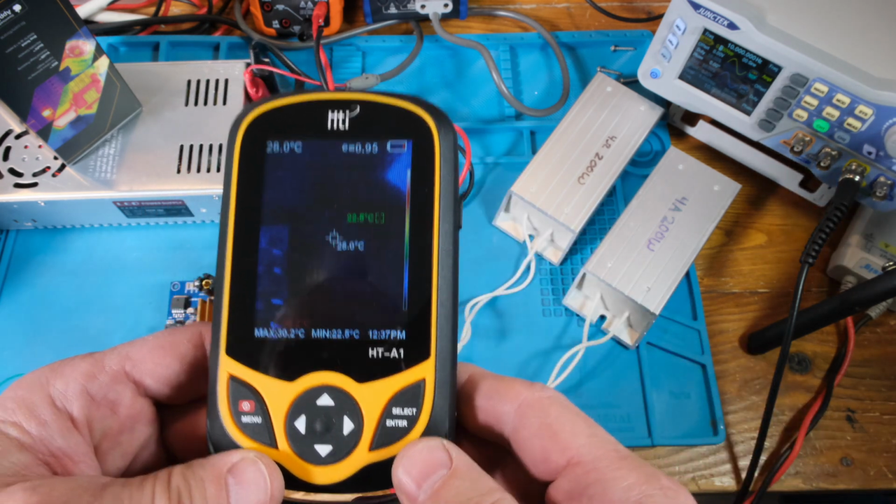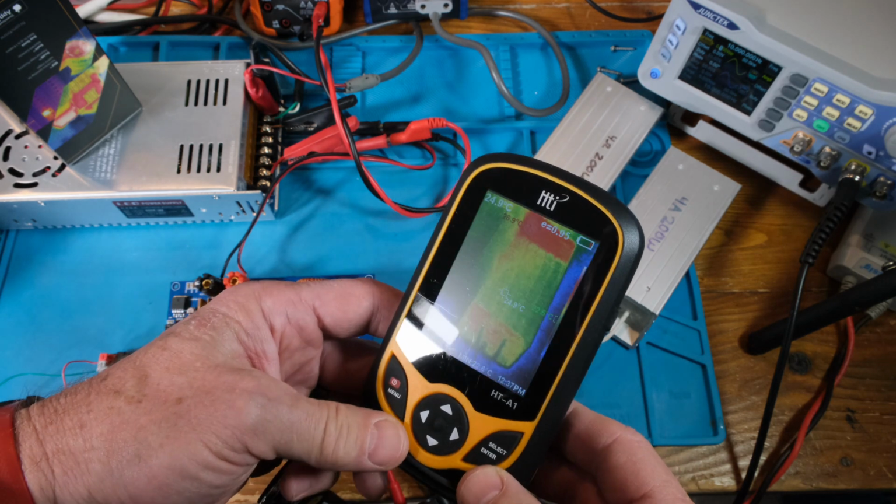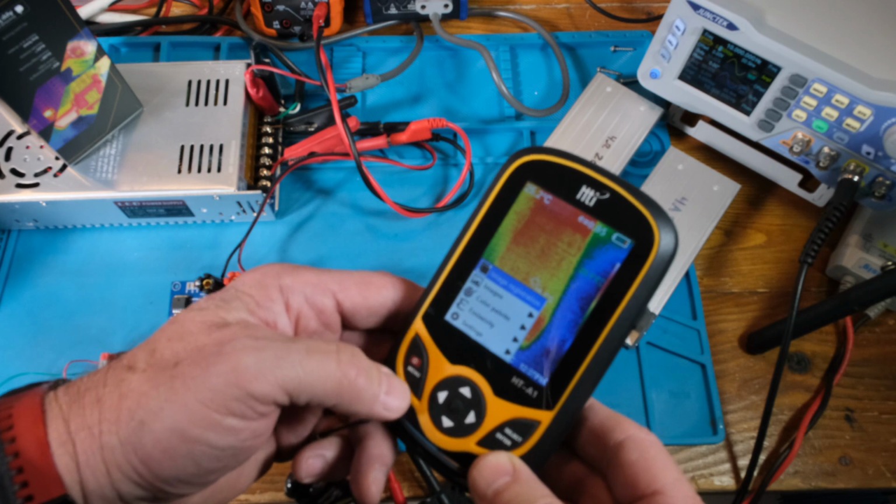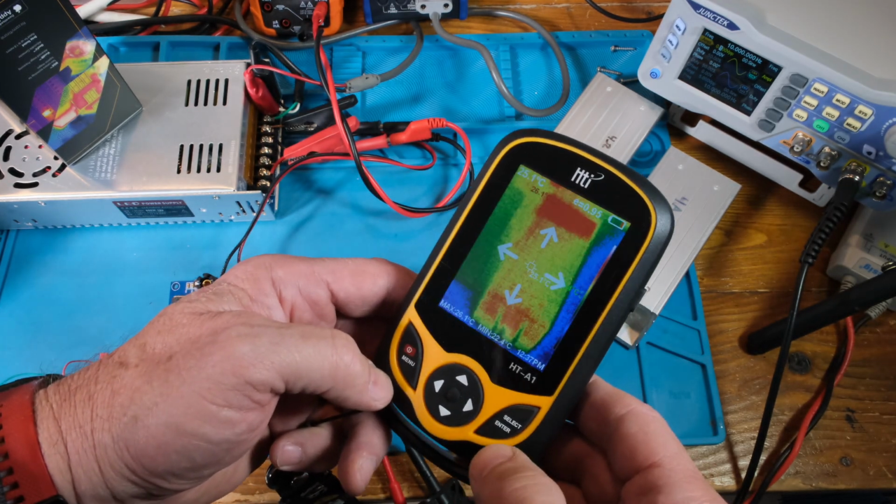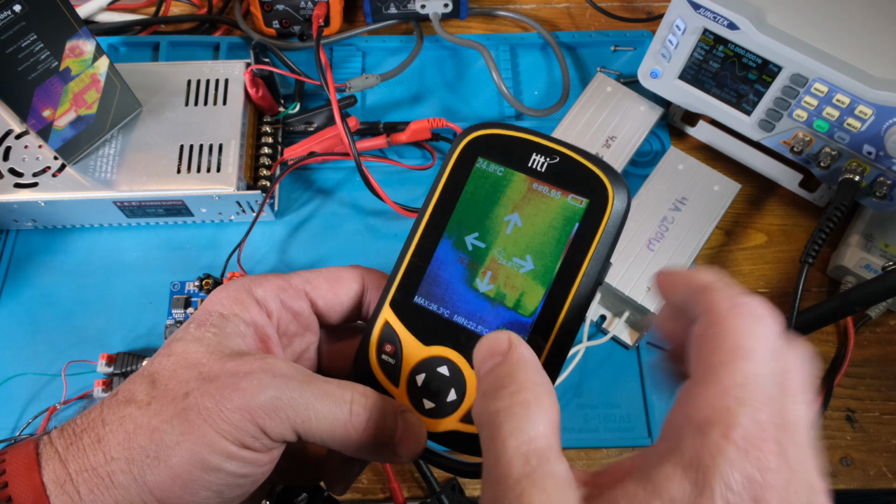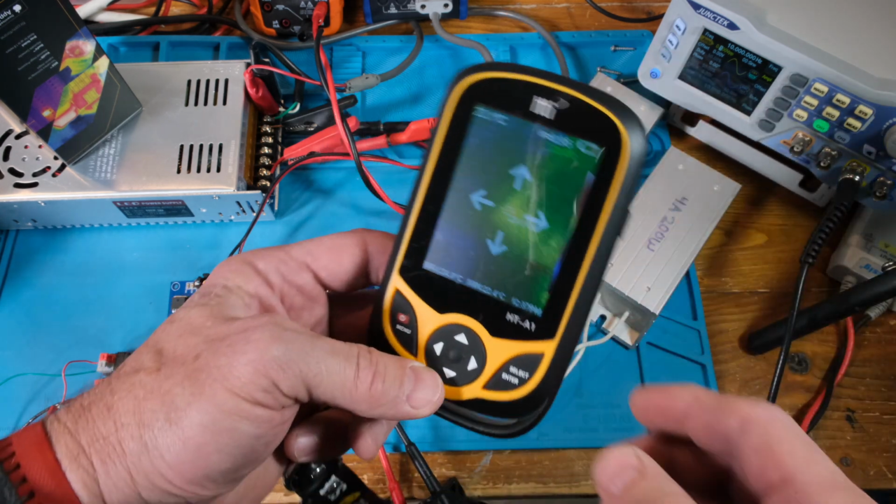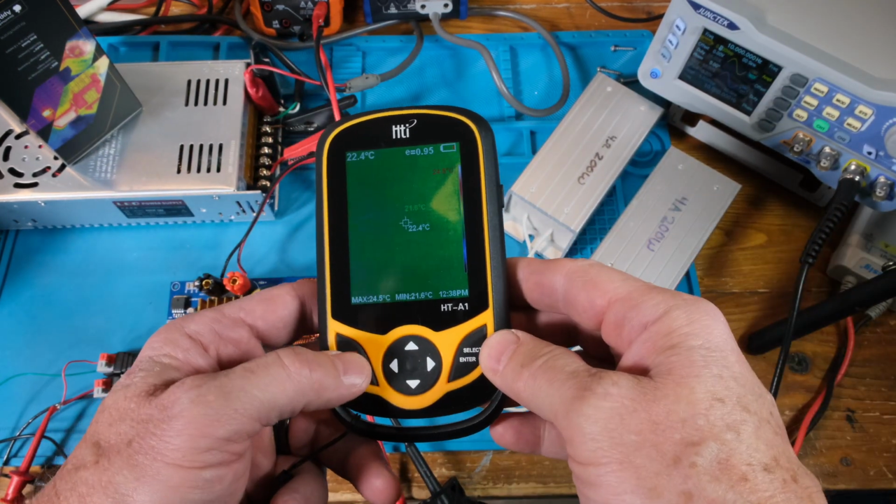Now this one here, when you want to line up your photograph with your thermal picture, you hit the menu, and then image registration is that first one, so you just select that. Then you use these arrows here to go back and forth or up and down and move your photo image to try to align with your thermal image. Okay, I did review this in an earlier video, so I'll put the link down below.